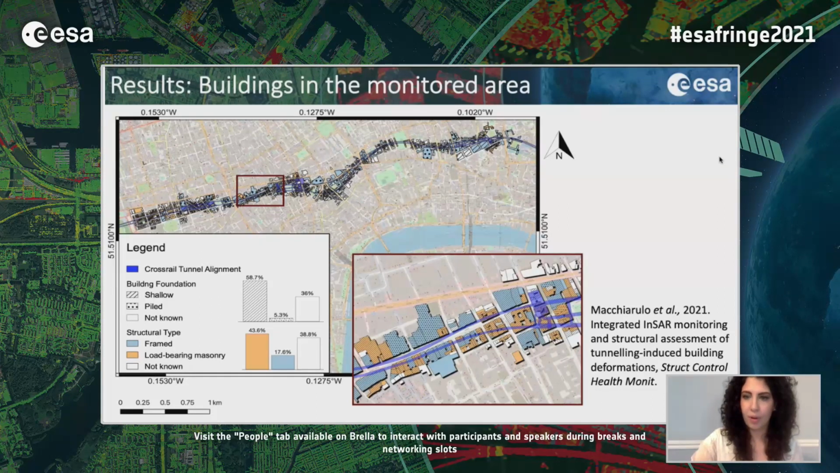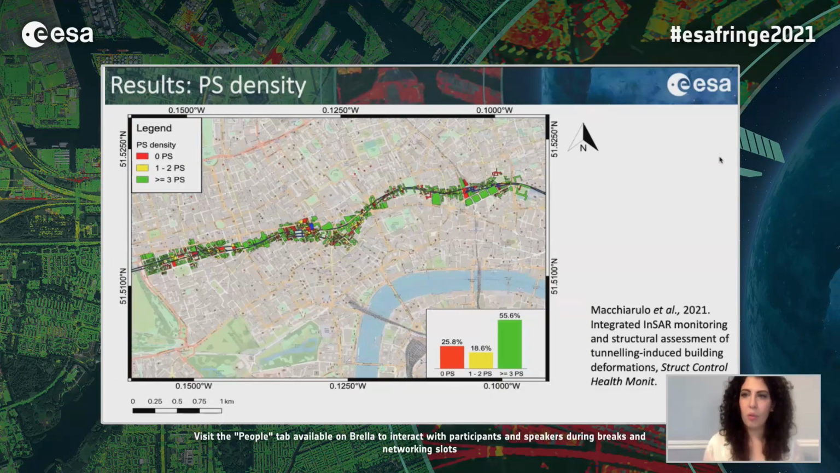And here we can see the same buildings now classified according to the density, the number of PS that we retrieve on each structure. The reason for which we decided to estimate the distribution of PS over the monitored structures is that we wanted to quantify how many buildings we were able to access with the proposed method and with the InSAR data set available.